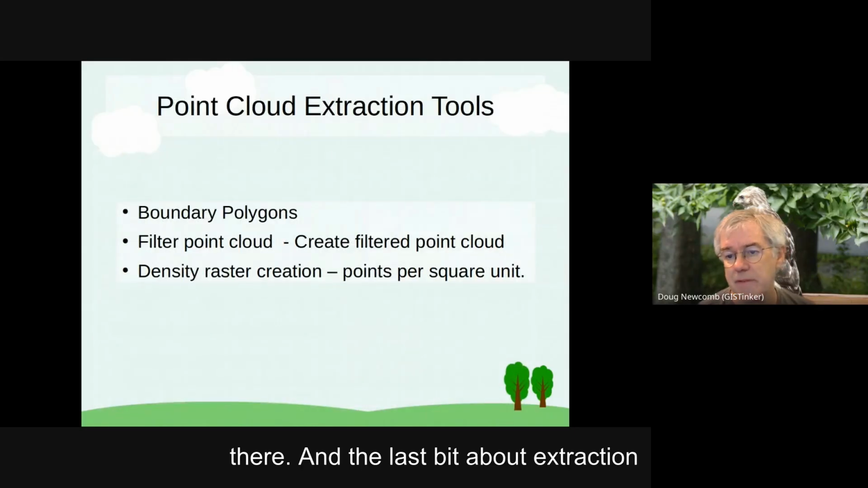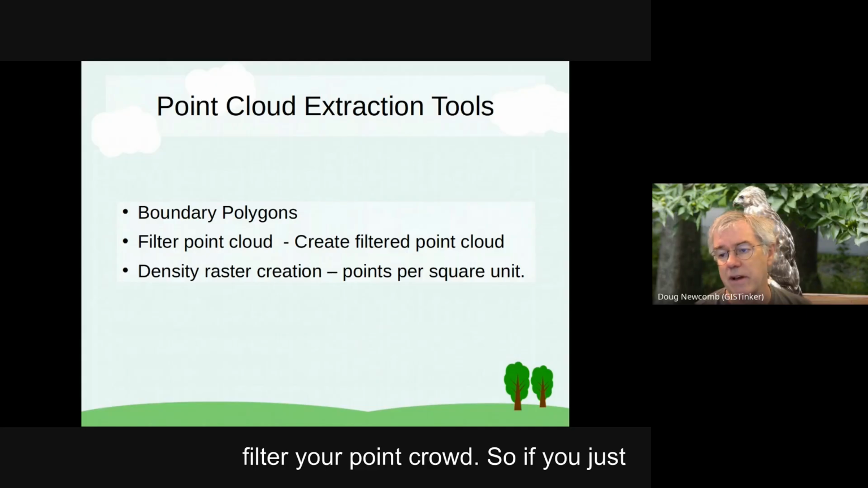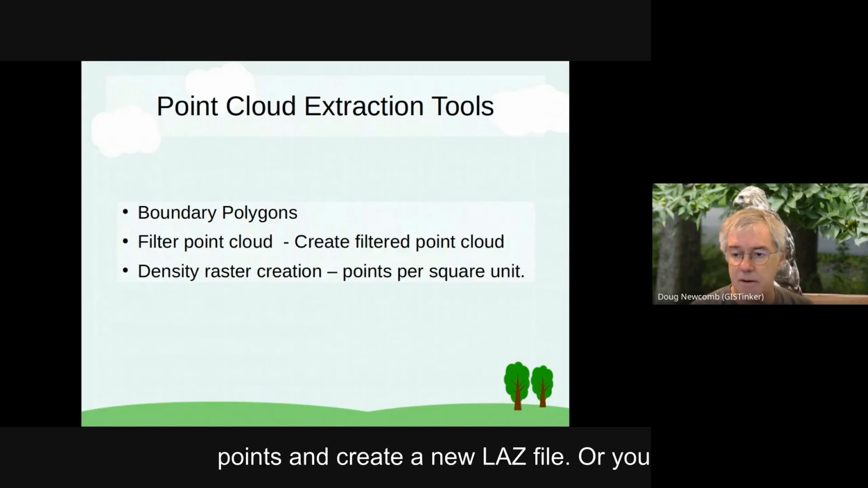And the last bit about extraction is you can do boundary polygons. You can filter your point cloud. So if you just want to have a ground point cloud file, you can just set the filters to ground points and create a new LAZ file.